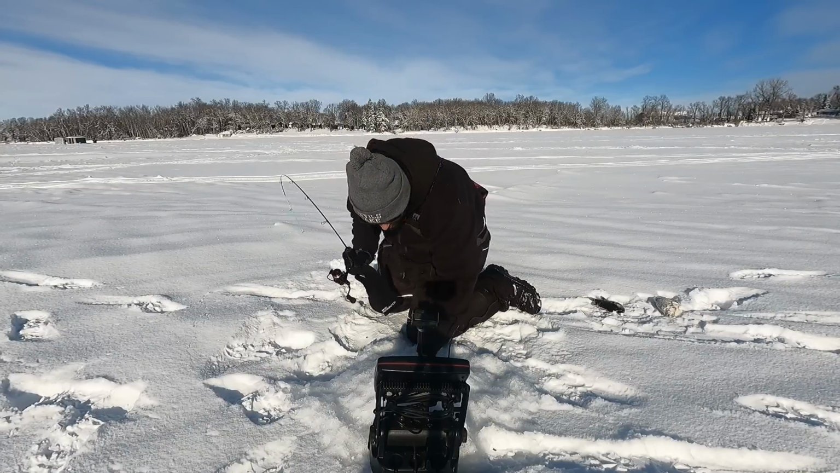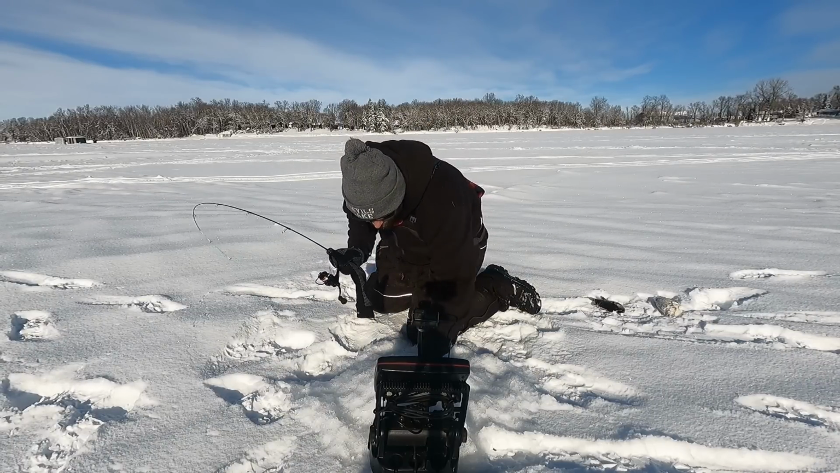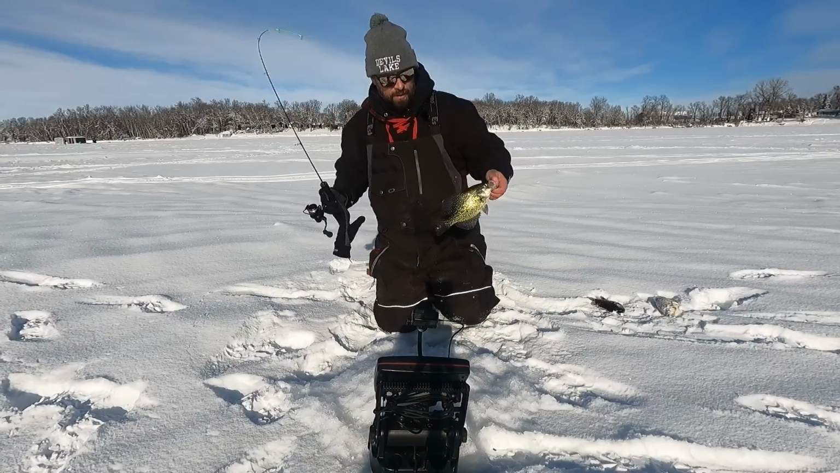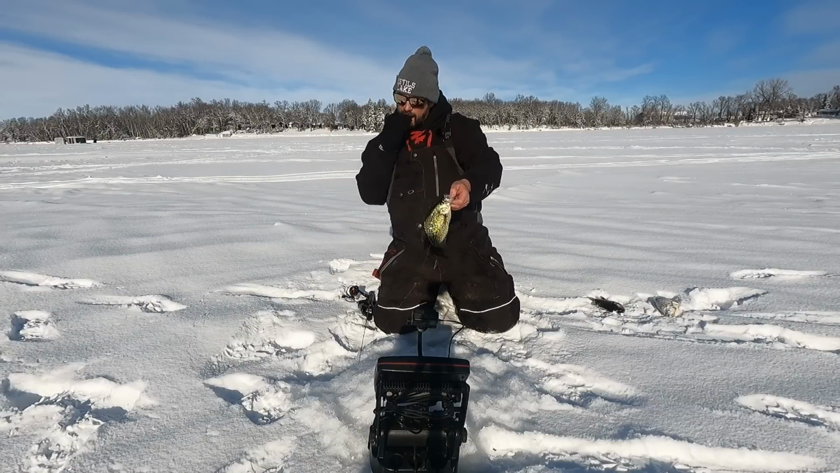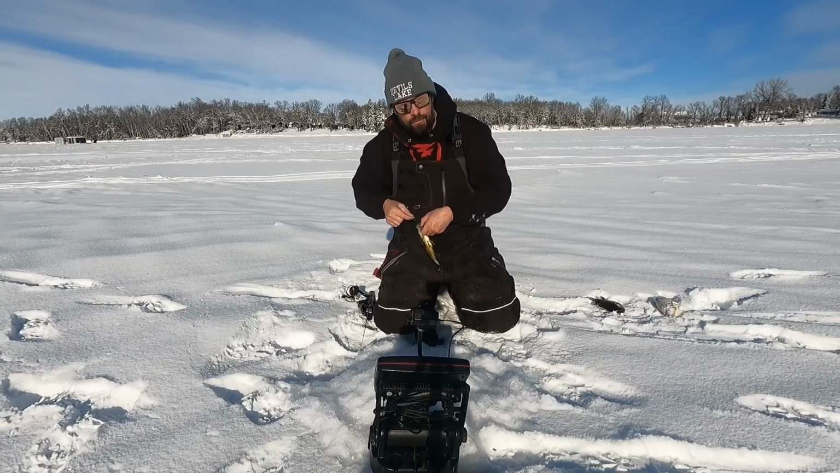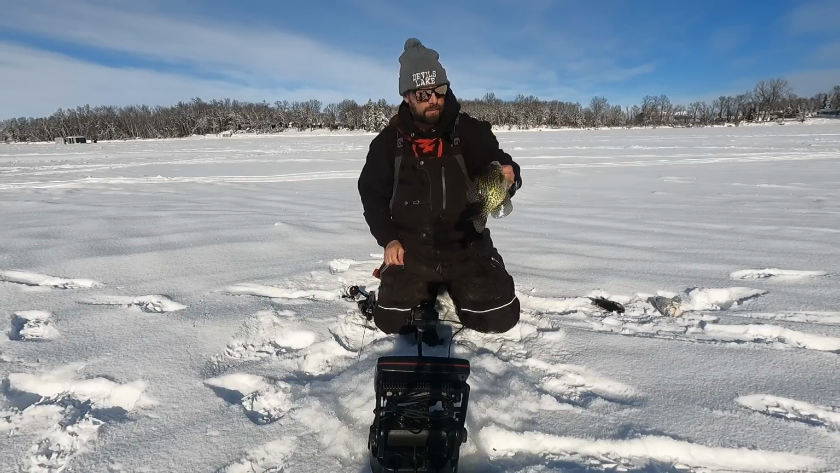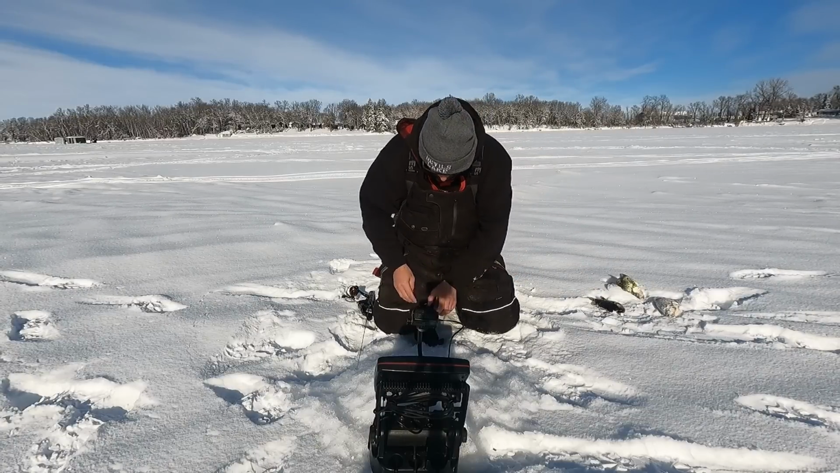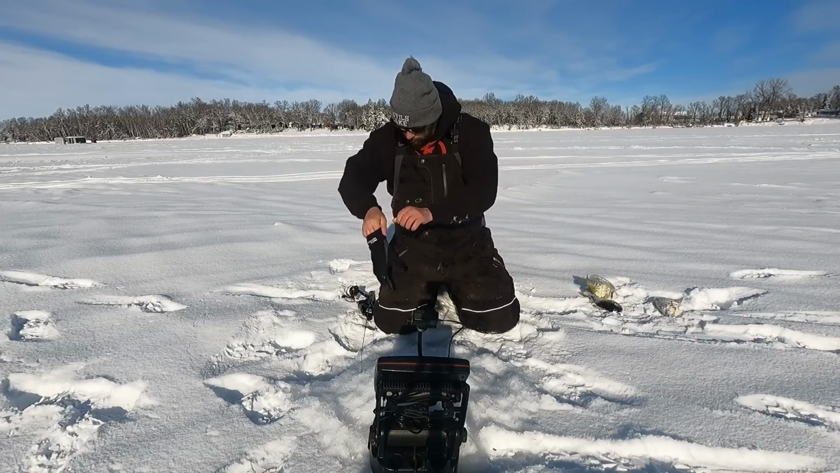There we go, that's a good eater. I can tell how big these fish are by looking at the graph, you know. It's probably 10 and a half, maybe 11 inches. Probably more like 10 and a half though. But set these guys over here. Gotta take care of them here soon.